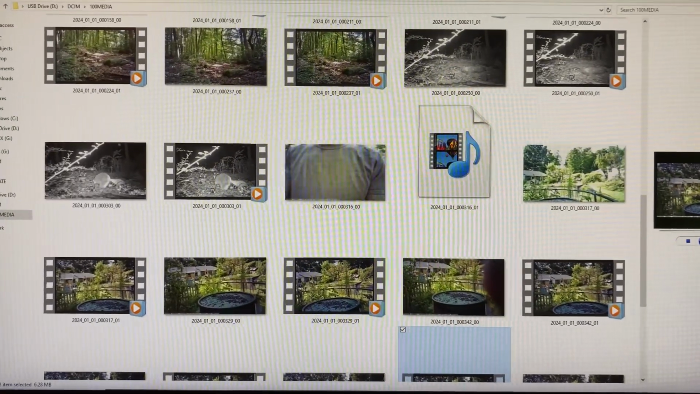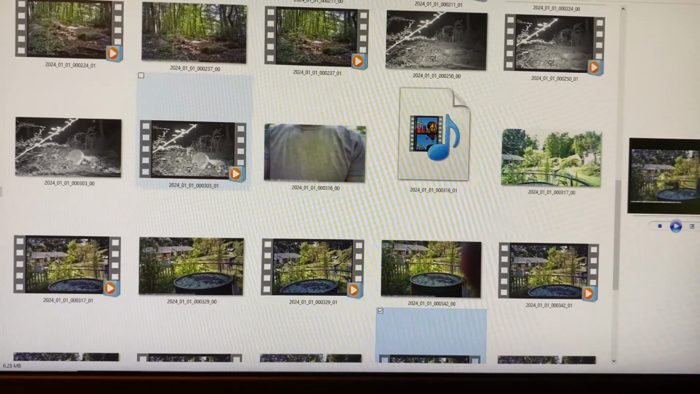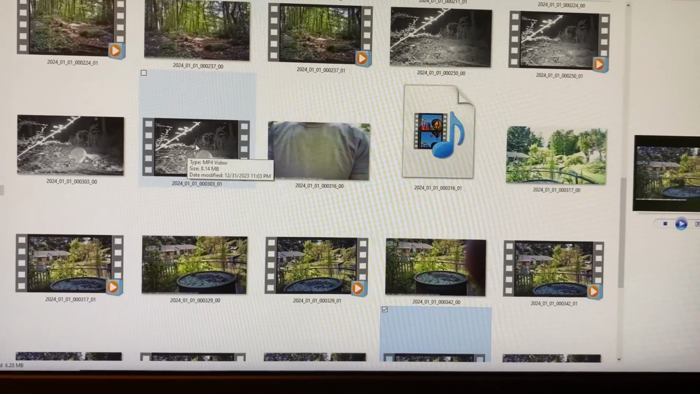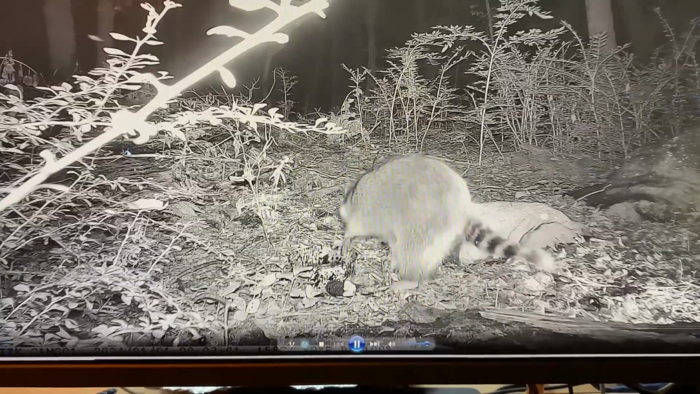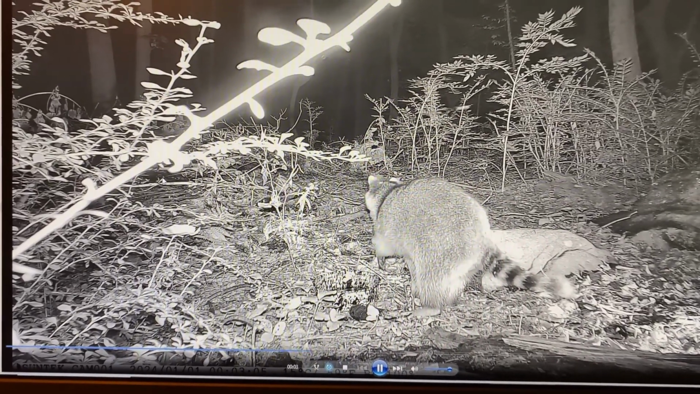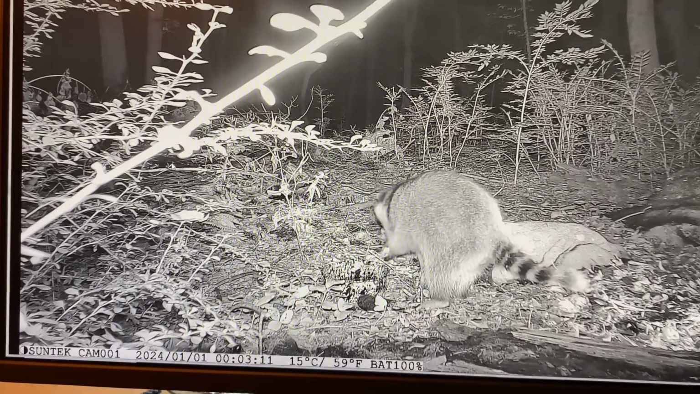Okay, so I wanted to look at some of the footage here, and I didn't think there was enough footage for the night. I had a big pile of peanuts out there, and I only see one video of this raccoon. Let me just pull this up here. It takes a picture and a video by default every time there's an encounter. The footage doesn't look bad.